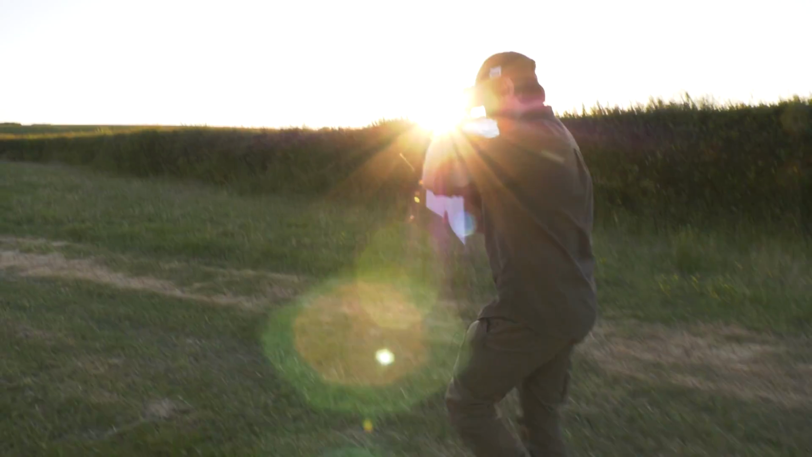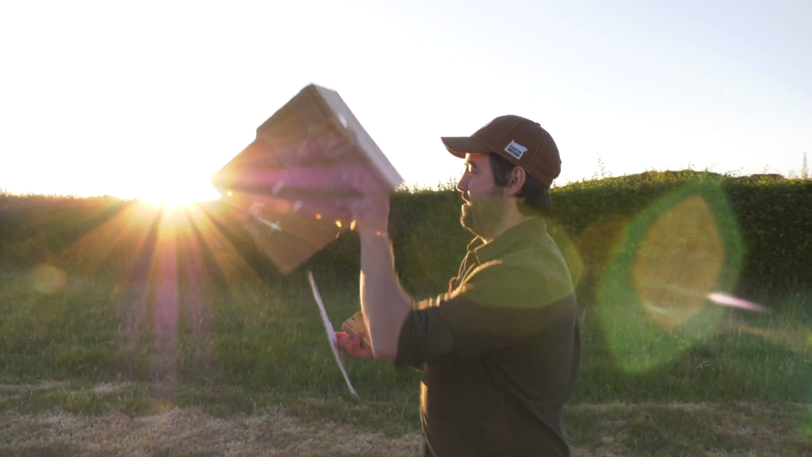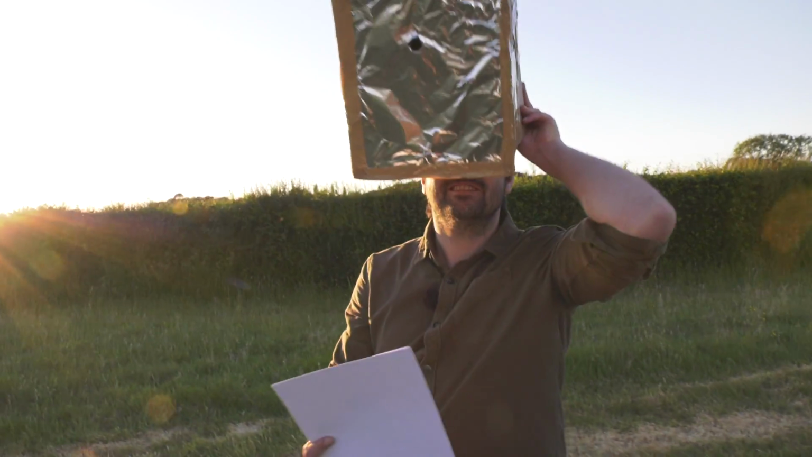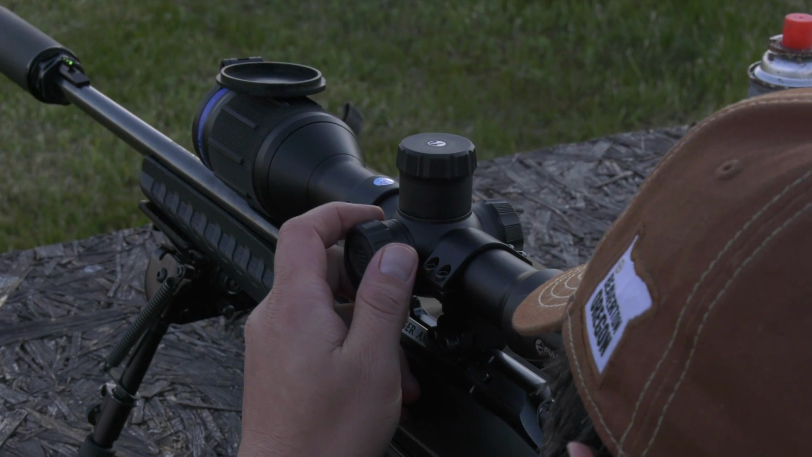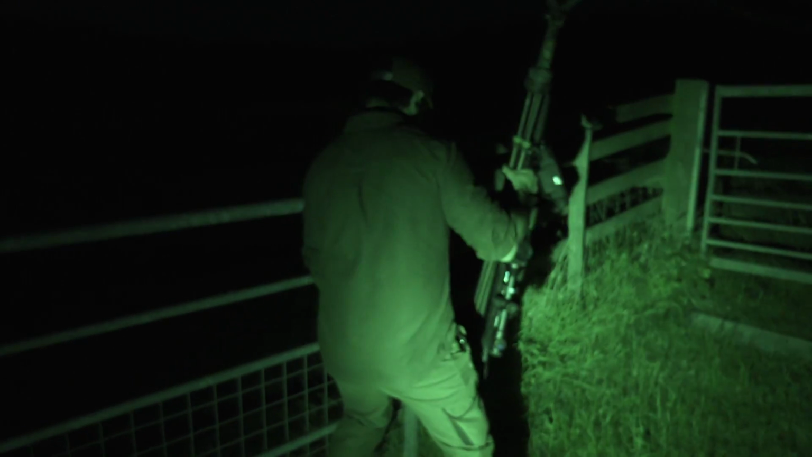Anyway, Cai has come up with something of his own. It's like a robot head, really, isn't it? Obviously, this is pre-production. After what is a straightforward affair, the Thermion is on the money, and we leave Tim's Field Tester range and head to the paddock.